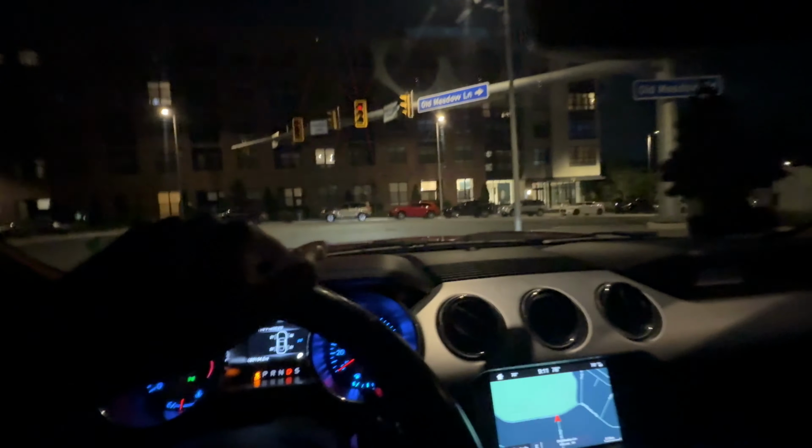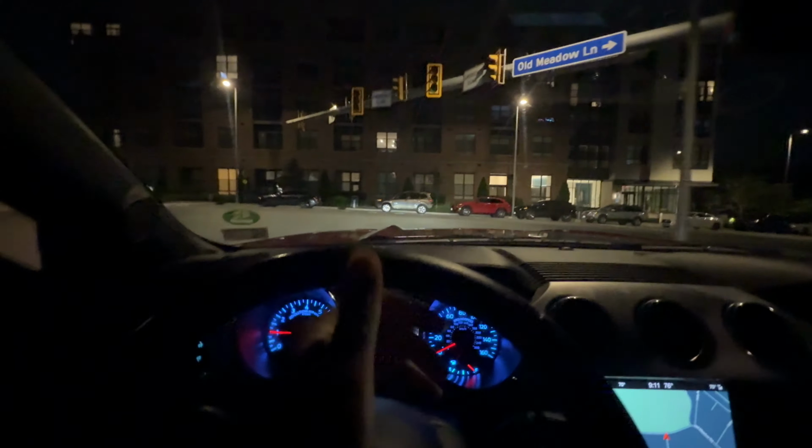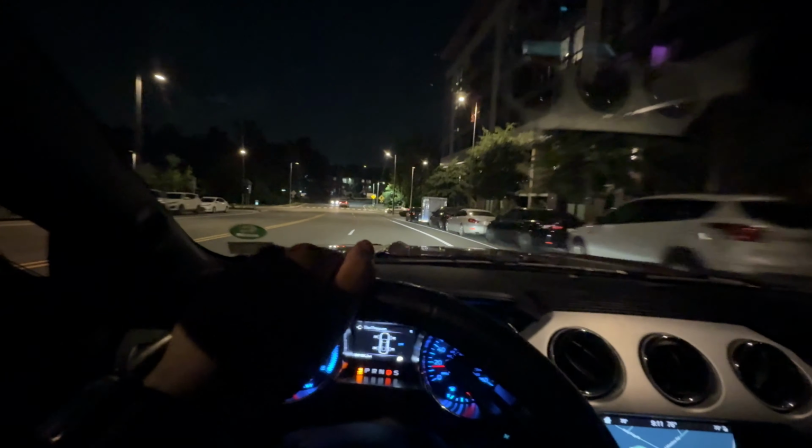All right, so I went back out the way I came. Let's go to the right. Let's see what's over here. Nice Infinity. That's nice Benz. I don't know if I can see it with this camera.